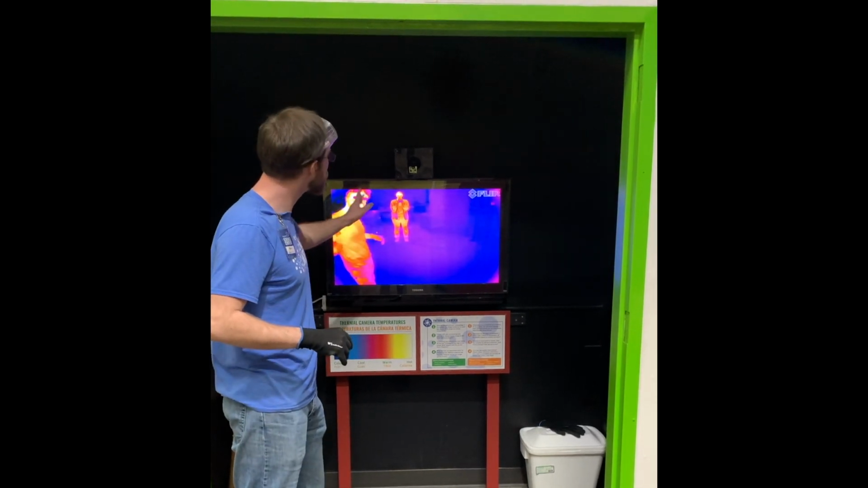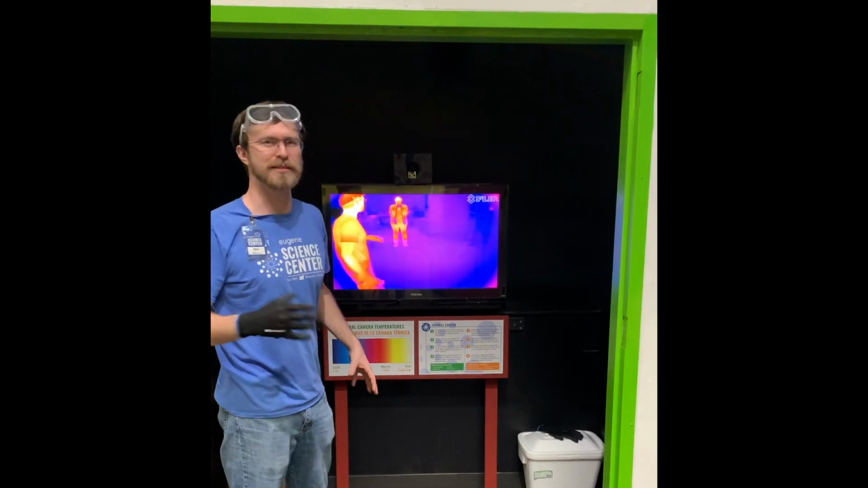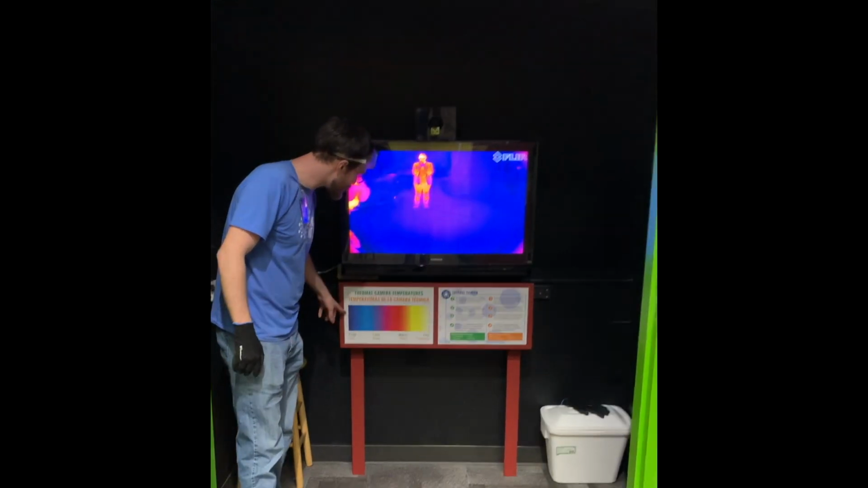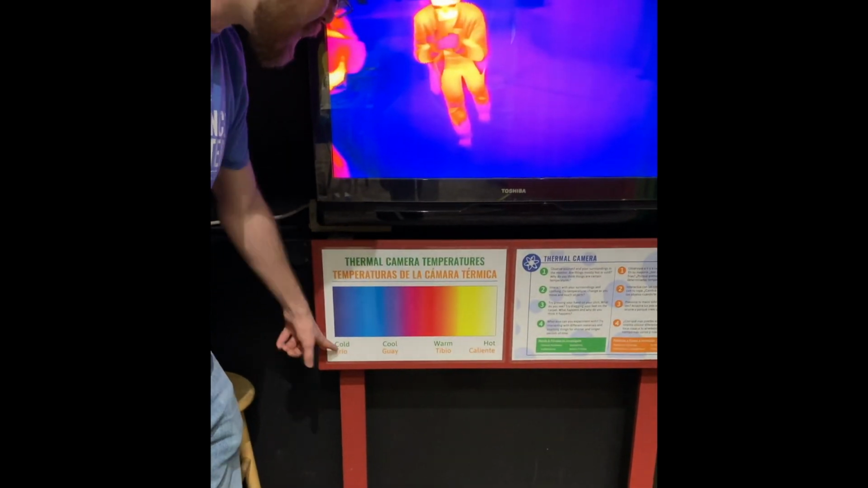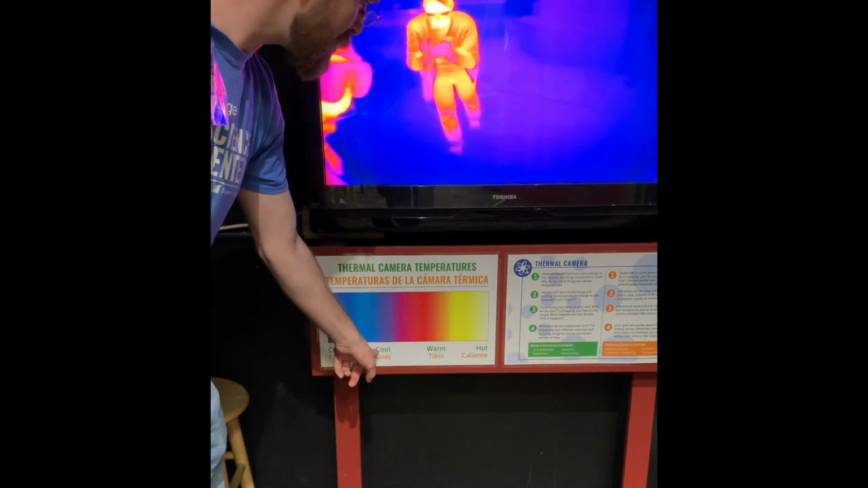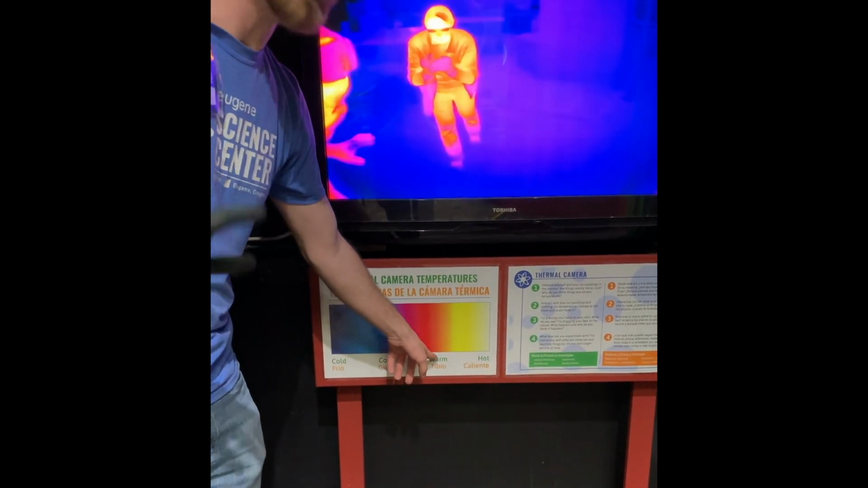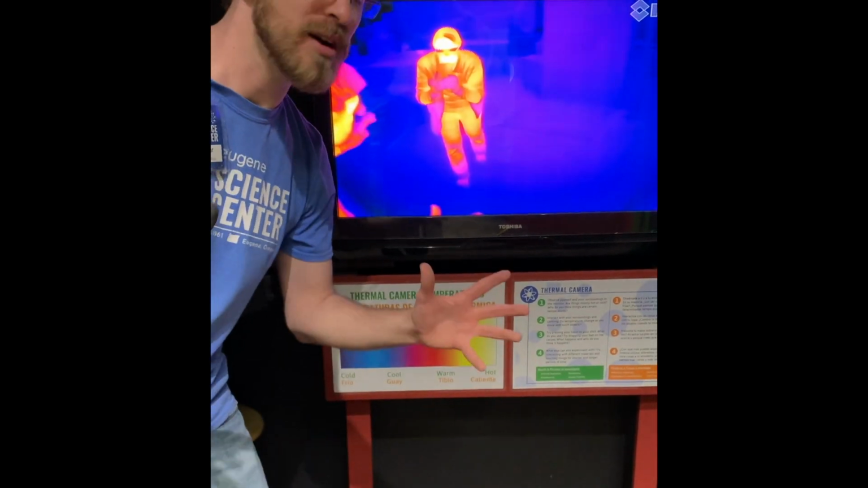We see a range of sort of yellows to blues to blacks and reds and purples. And if you look down here, we actually have a little guide here saying that the dark blues and the purples are going to be cold, and we're going to be moving through the colors with red starting to be warm, orange being kind of hot, and yellow and white being extra hot.